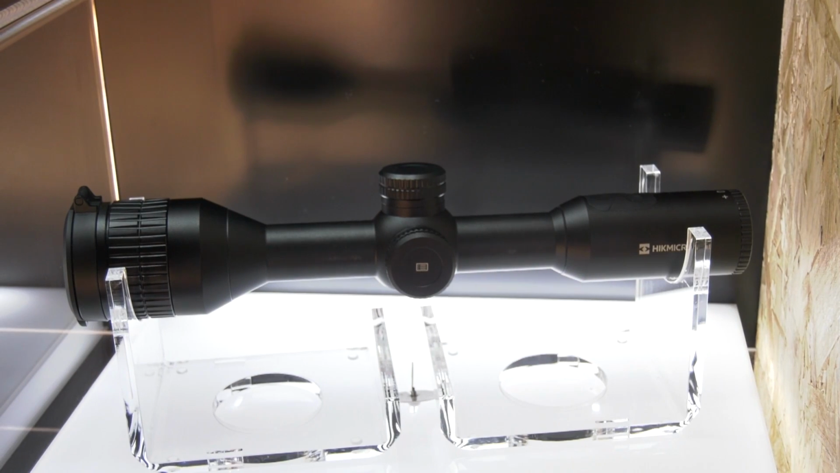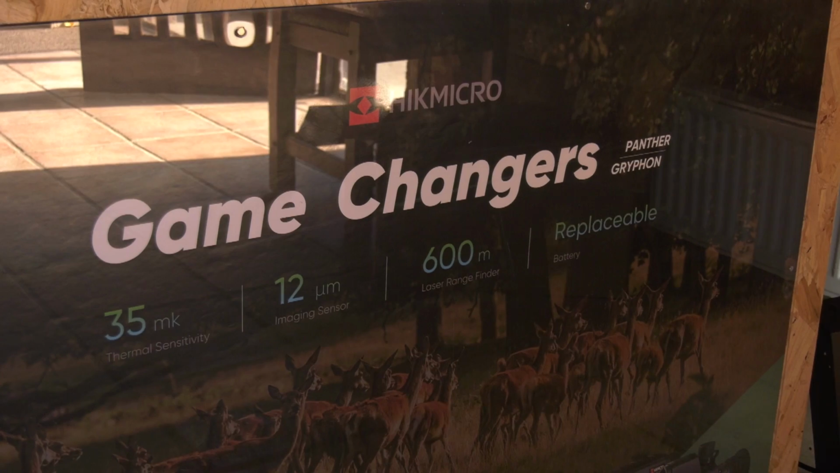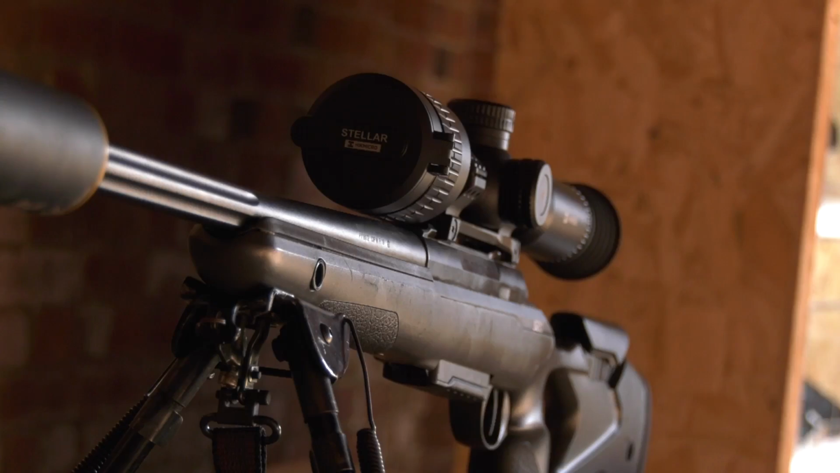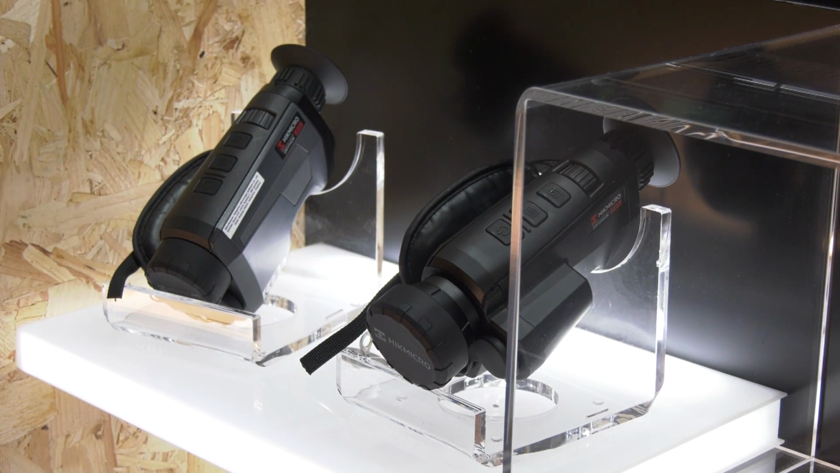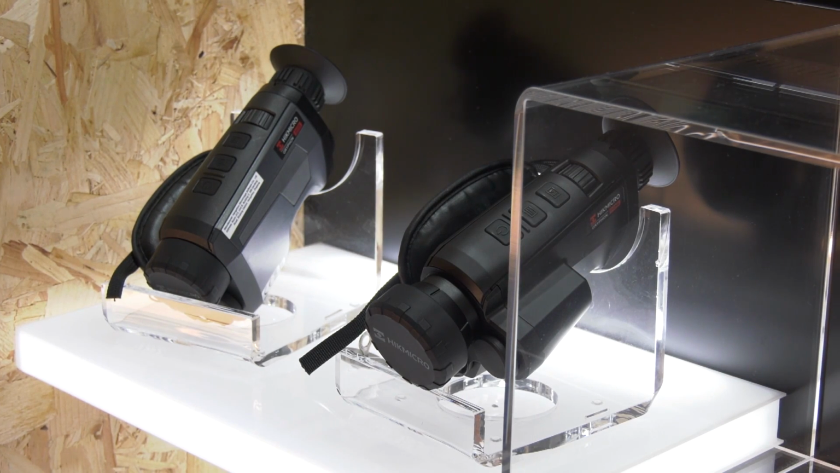Shop owners from all over the south of England are receiving a lesson in thermology. Not our word, but Paul Hodson's, old friend of the show and recently appointed Business Development Manager for HIKMicro UK and Ireland. We're going to go through a little bit of technical with them, show them how thermology works, and they all pretty much know.